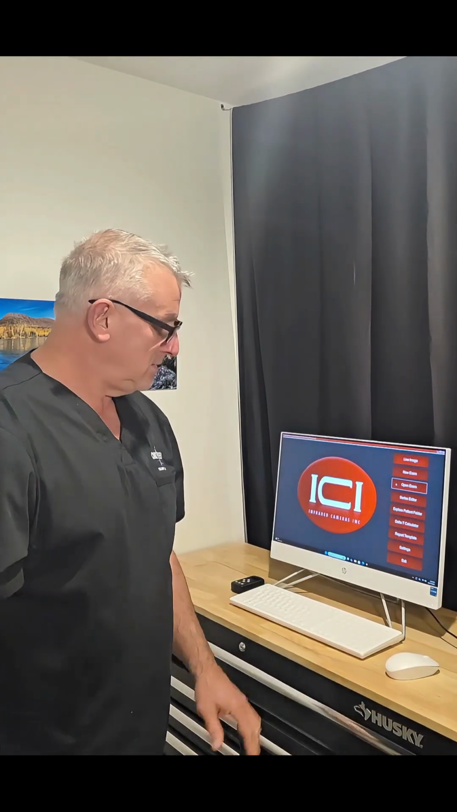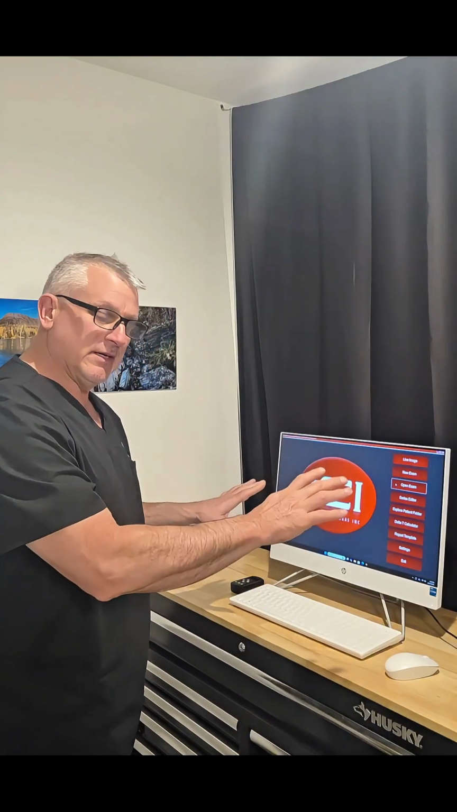This is our thermography room. We use the ICI system here with our thermal camera. So our technicians or doctors are standing behind this curtain. And on the other side of the curtain, I'll show you in a second, is where the patient is standing during their examination.